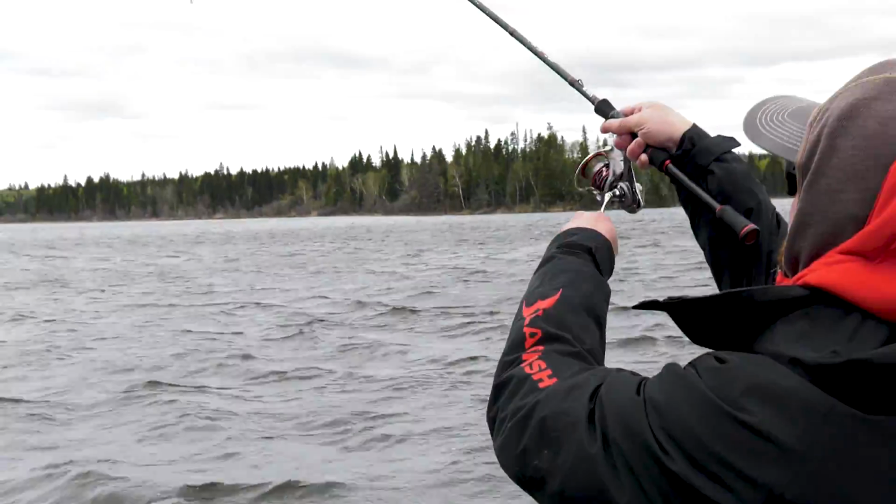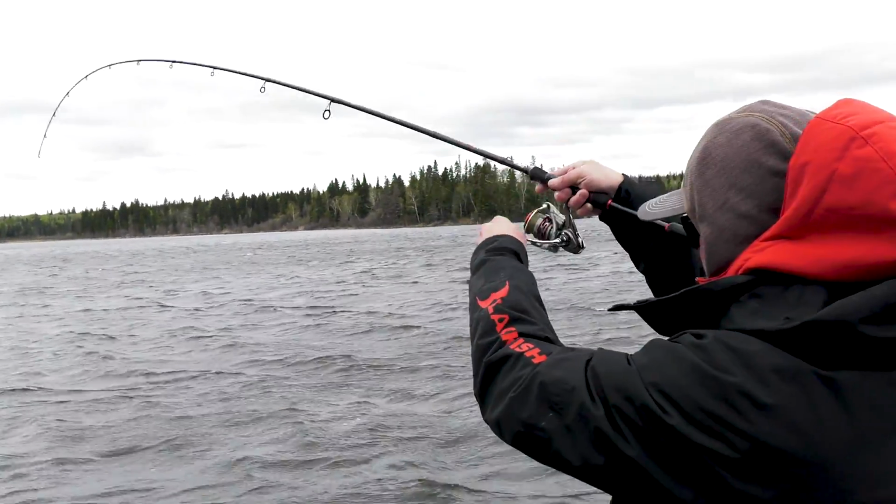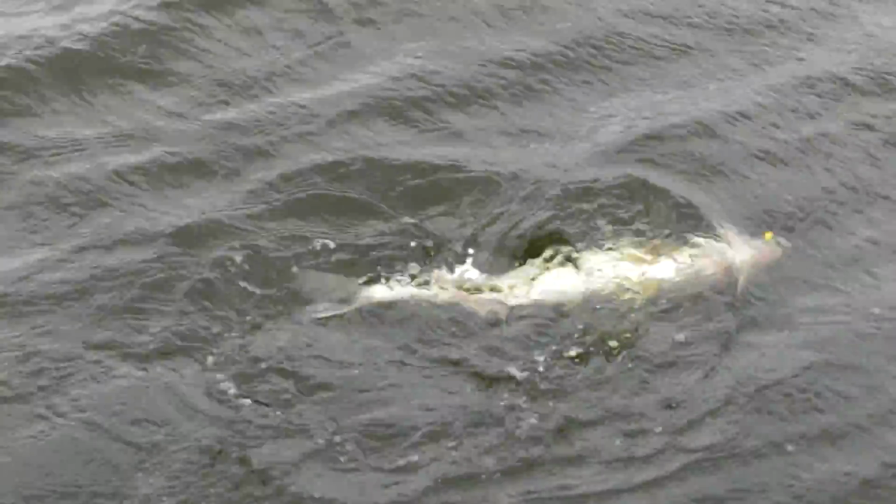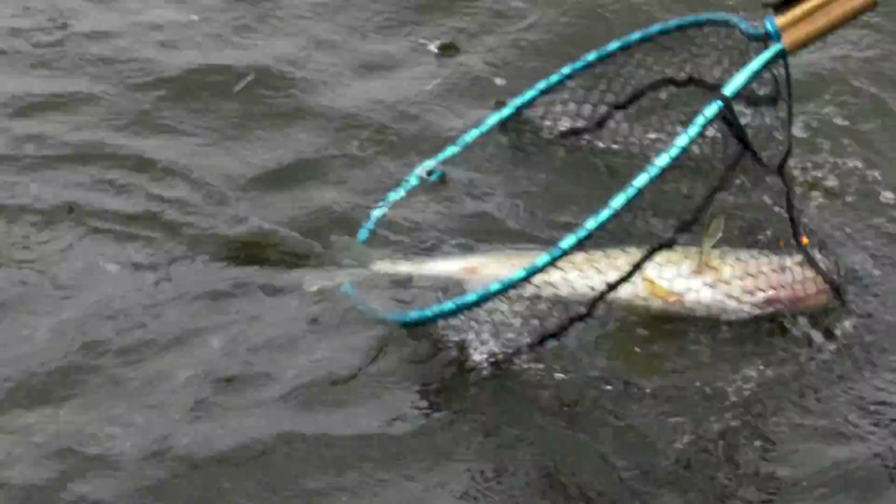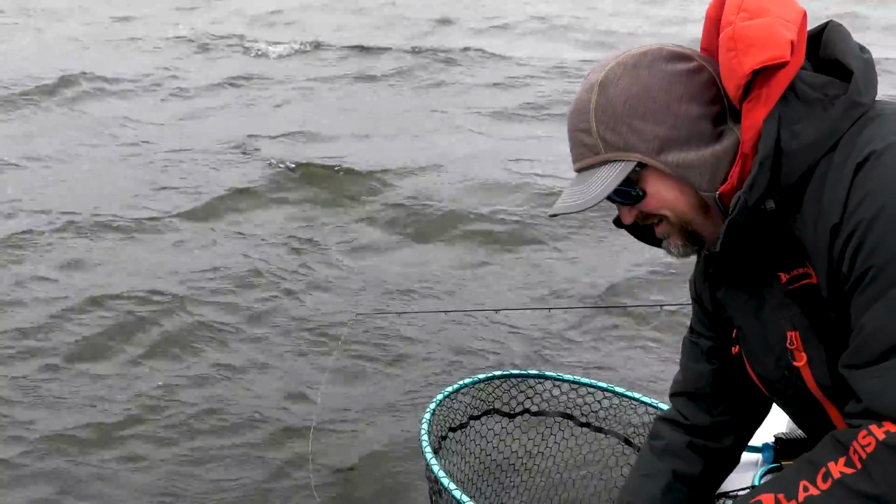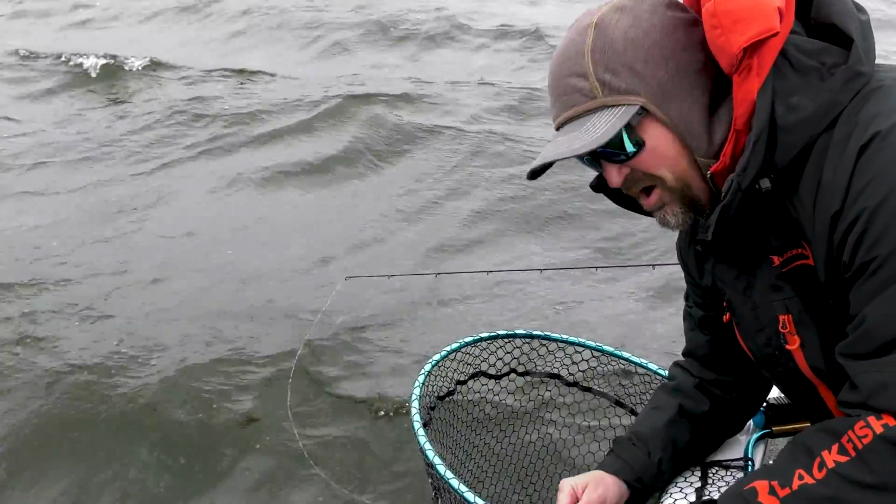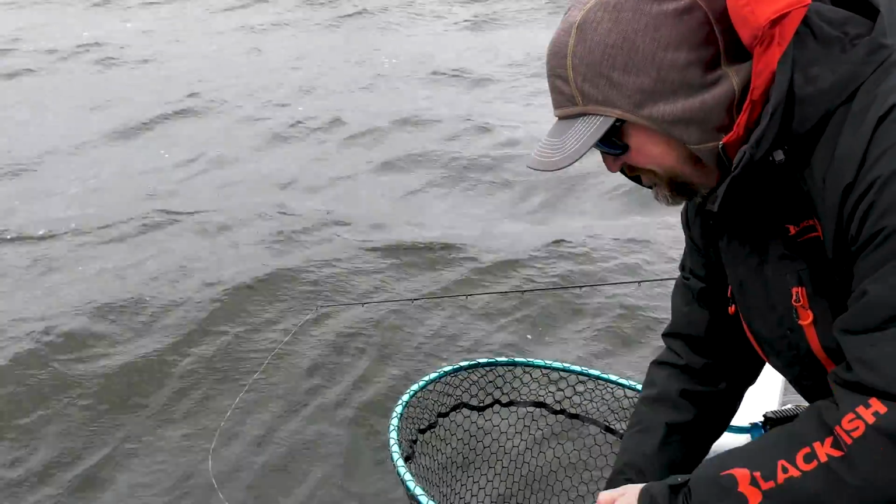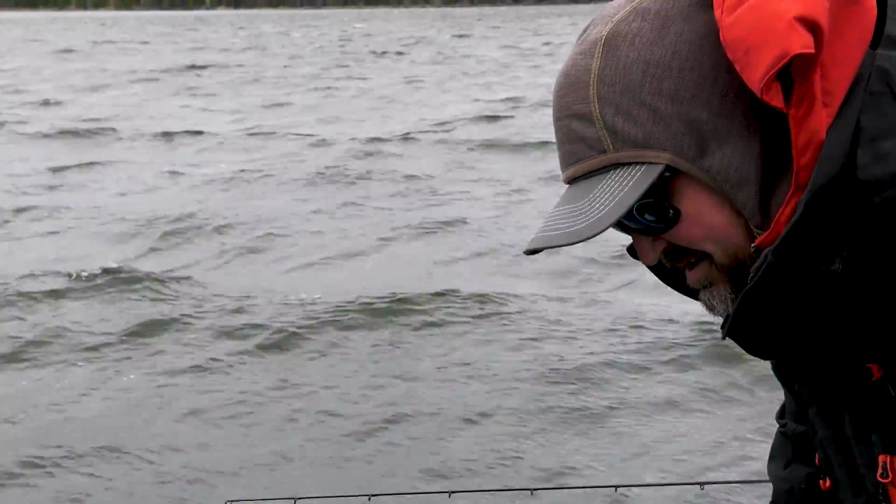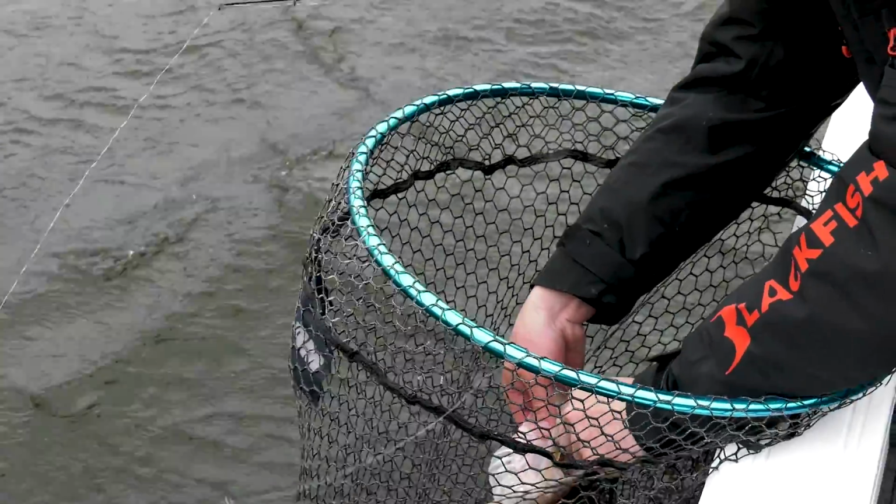There's one. Nice fish. Yeah, for sure. That's a beauty. Oh yeah. Nice work. Thank you. Yeah, that one he just hit it hard right while the jig was on the bottom. Basically loaded up himself, just set the hook, and a little bit nicer fish here.